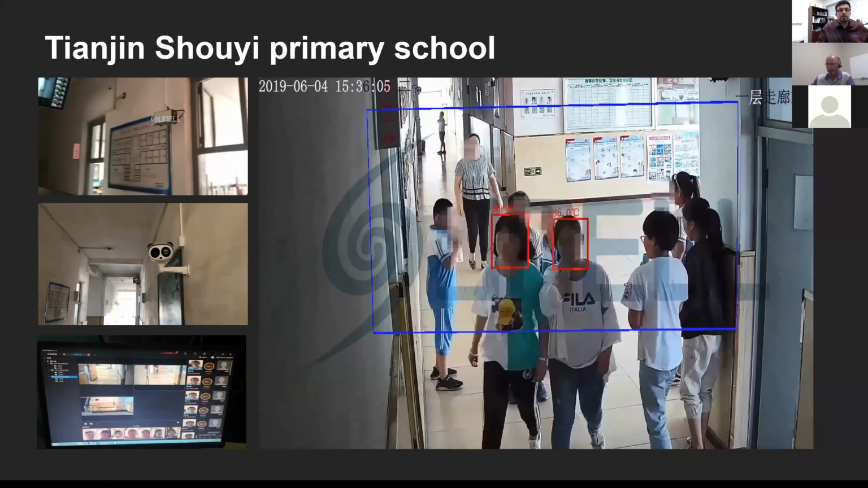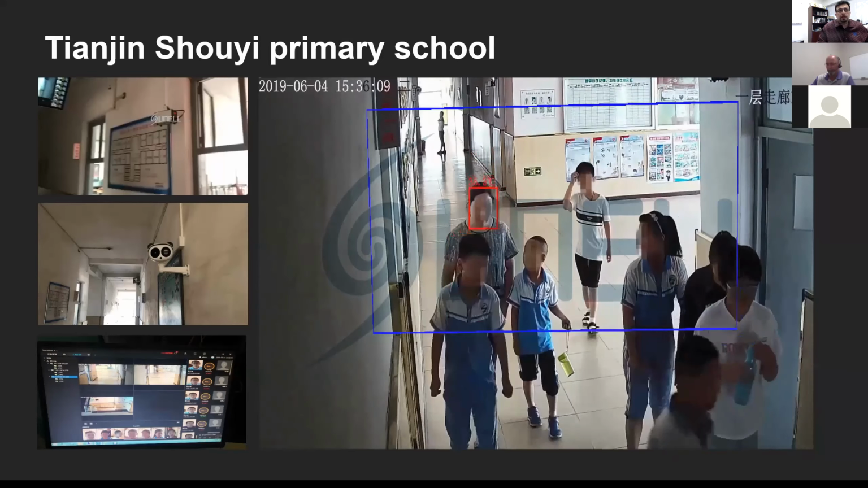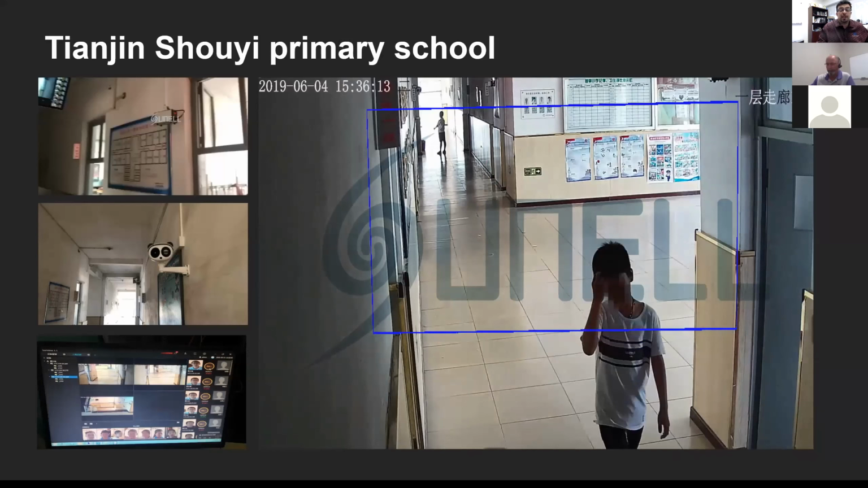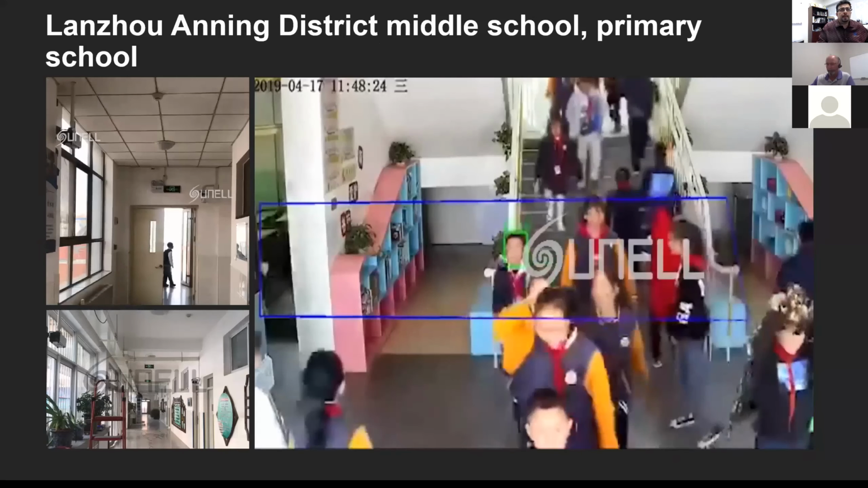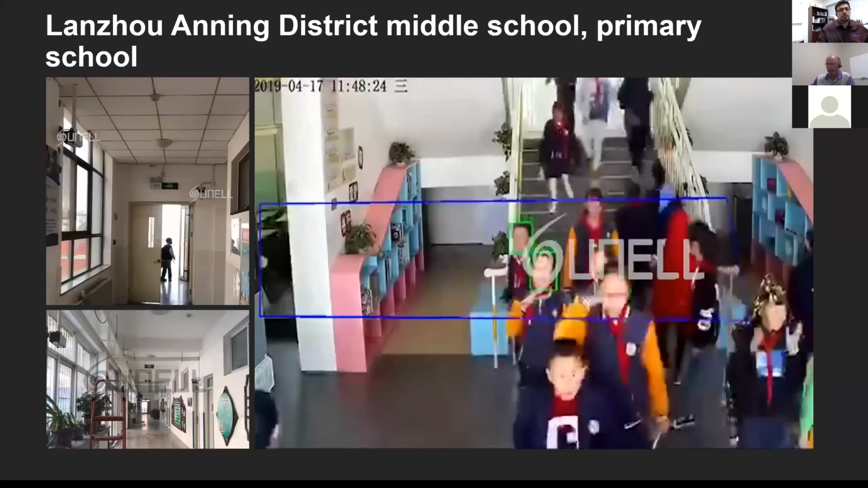They wonder what that box is. By the way, 36 degrees is normal. So probably the color setting on this system is such that it shows red. It needs to be set up so that it would be green. Sorry, just went too quickly on this one.